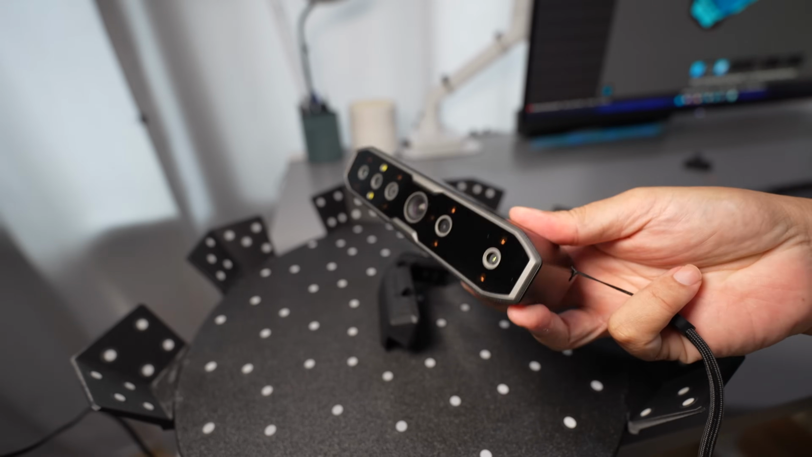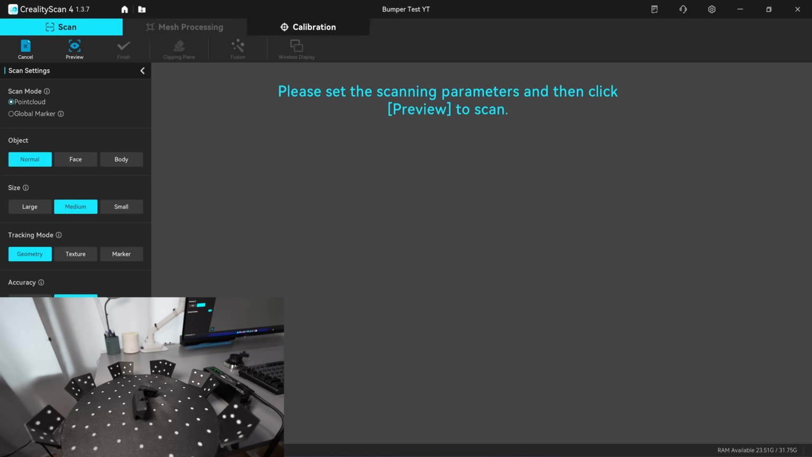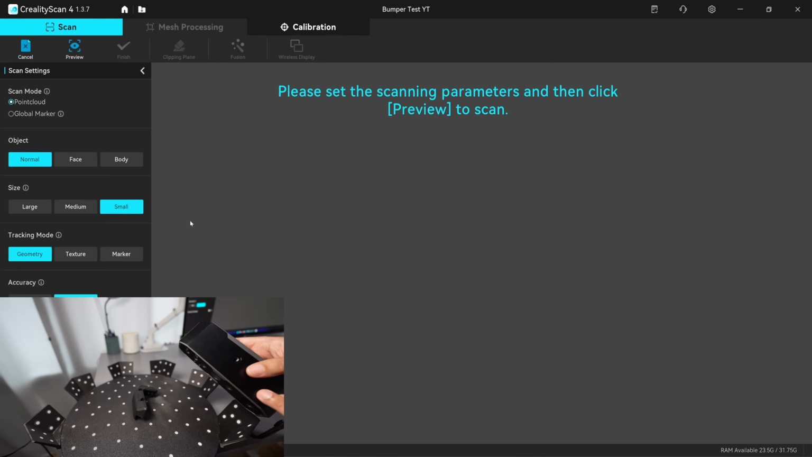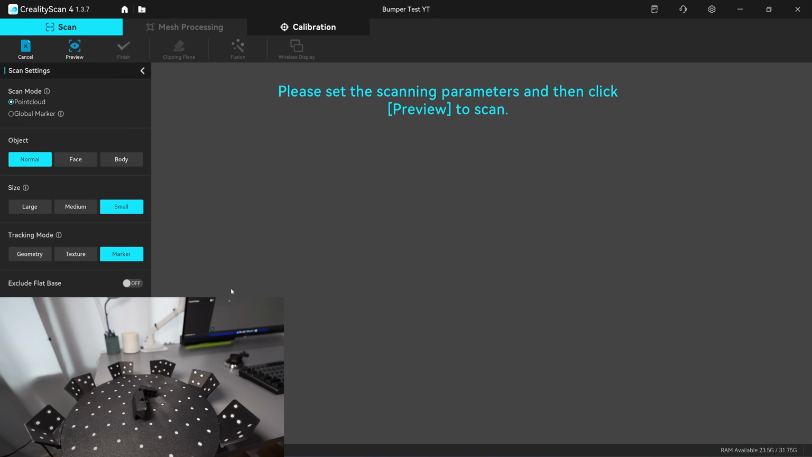Creality Scan Otter, the infrared scanner. Okay, first I'm going to show you scanning with a marker. I will use the small object mode. This will give a higher resolution. For the Otter, it can go up to 0.15 millimeter in the small mode. And I'll track with the marker first, just to show you the difference between the marker and the geometry tracking.